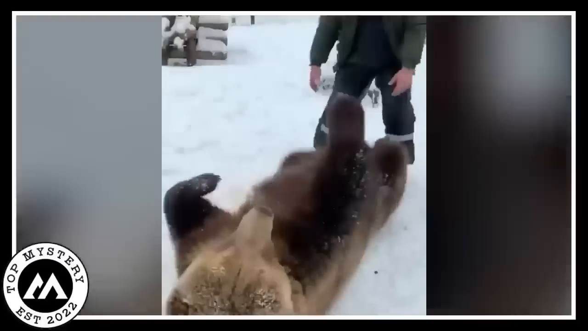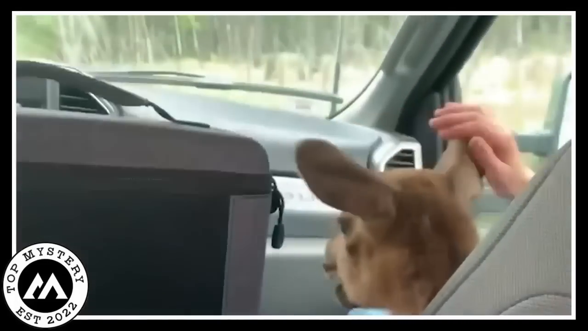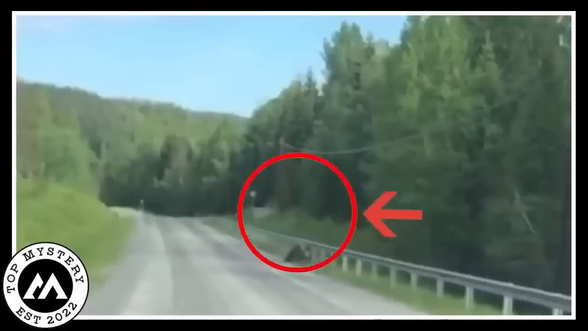Bear attacking moose. So there's this video where a family becomes moose heroes. A moose is in trouble, facing off with a bear. Brave family steps in, saves the day, and decides, hey moose, you're with us now.